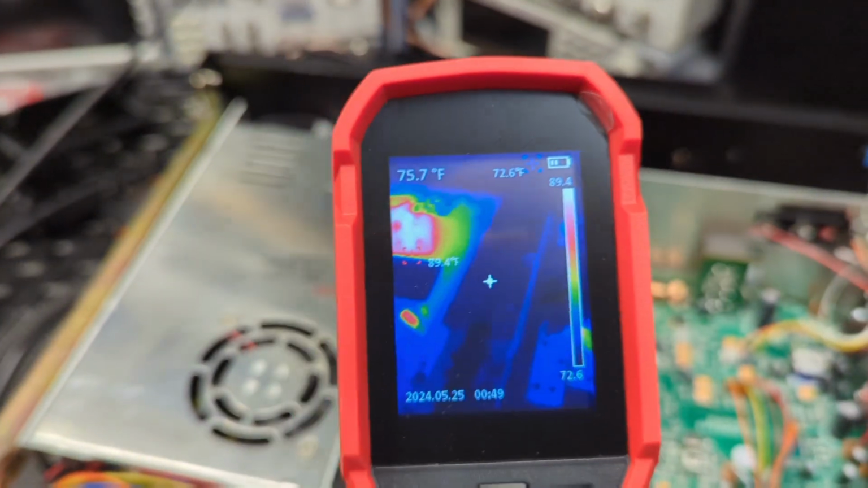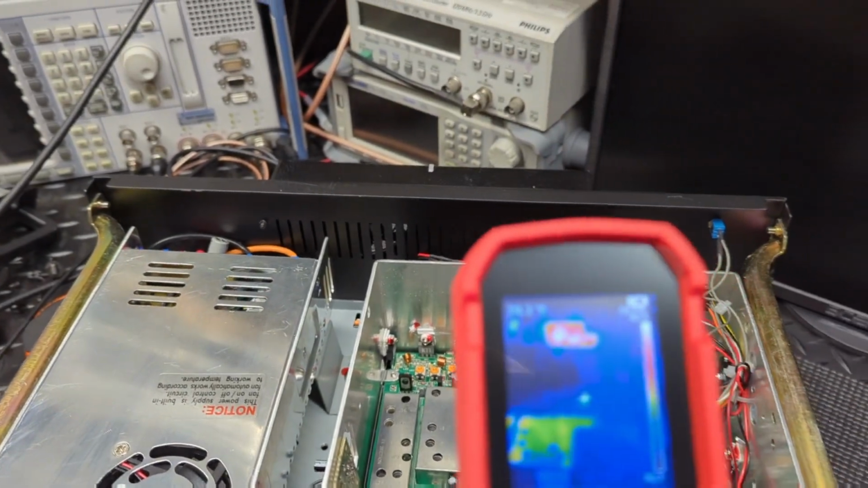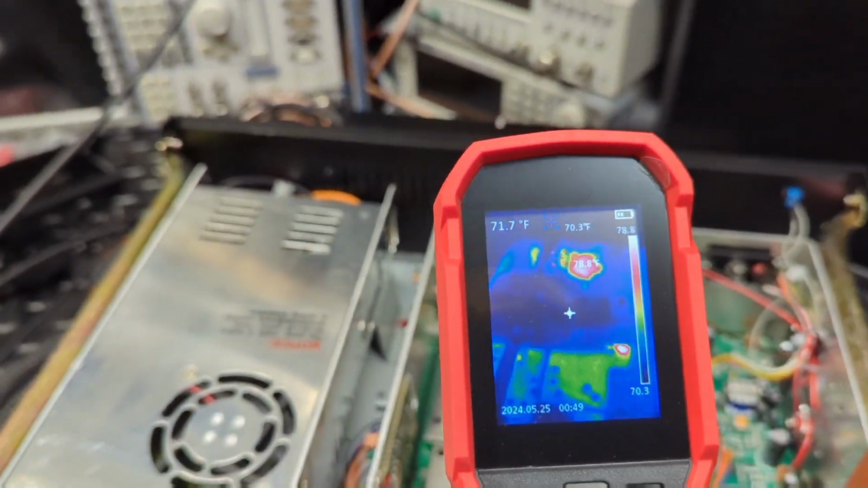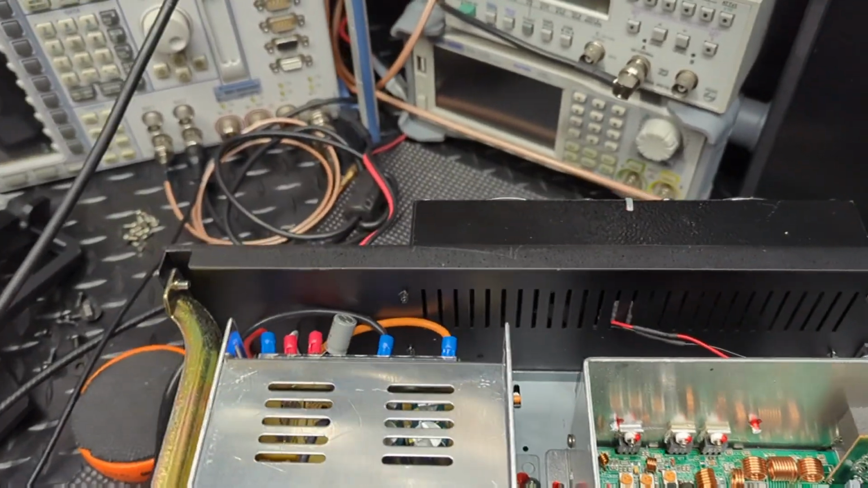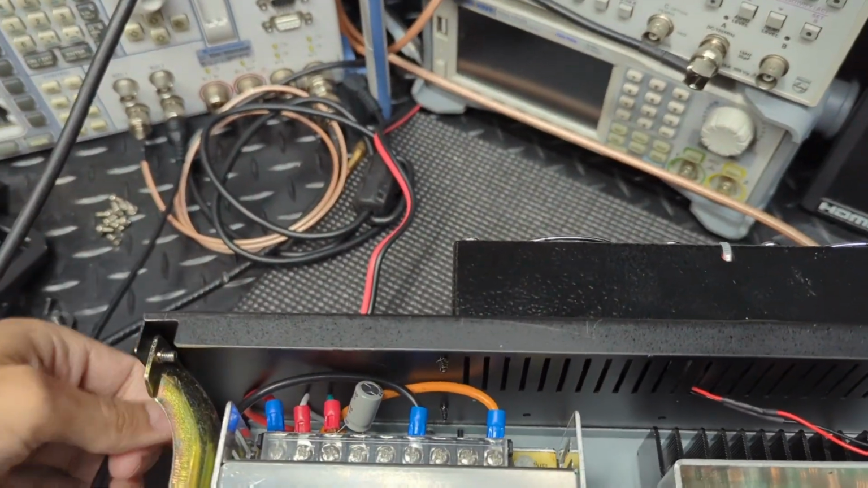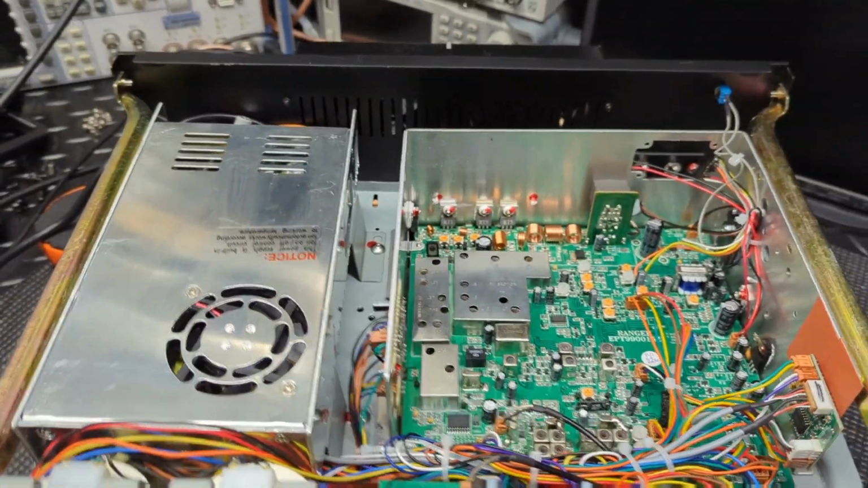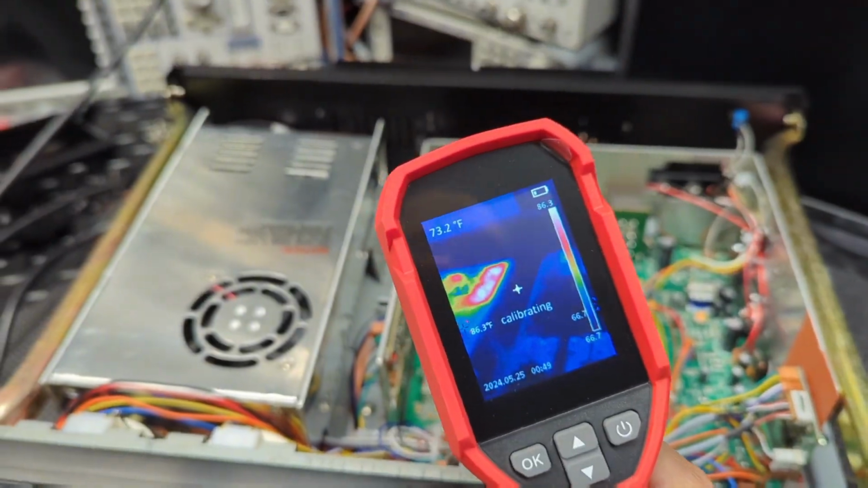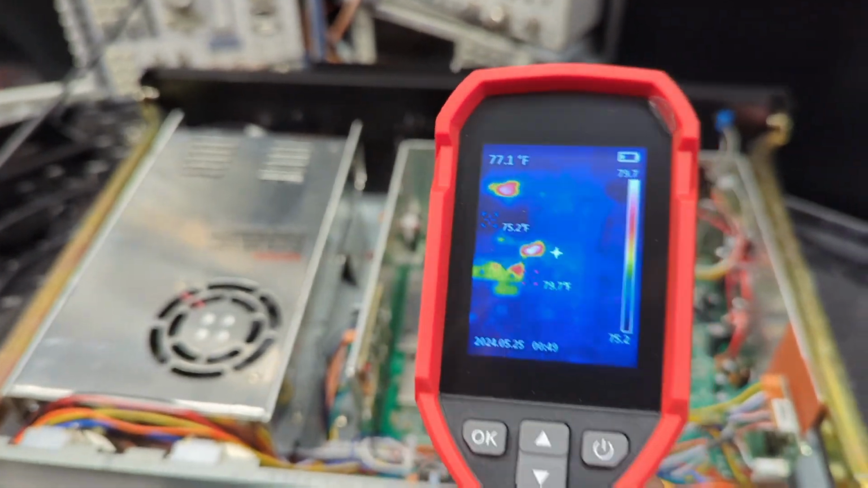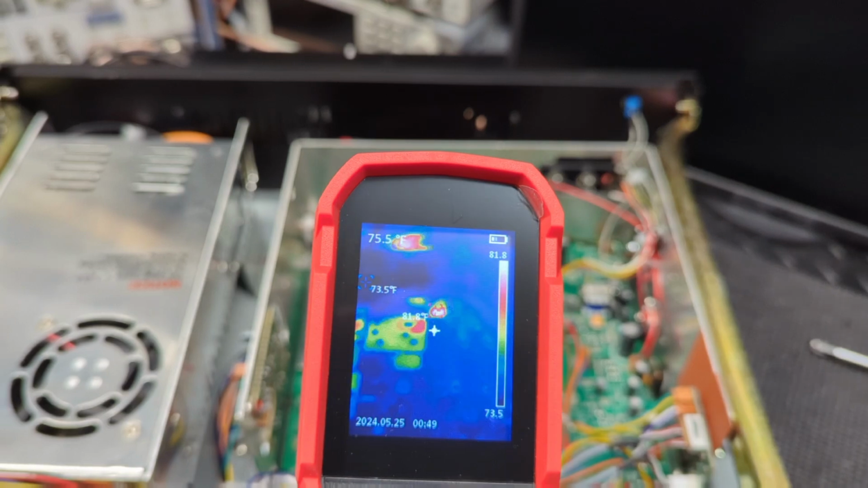Normally when I do a mobile radio, I'll plug it into a regulated power supply and see what kind of amperage it's drawing. Well, this only has the 110 volt cord. It doesn't have a DC option, so I don't have a way of seeing if it's drawing current or has a short. So what's really good is to use something like this to track down that issue.